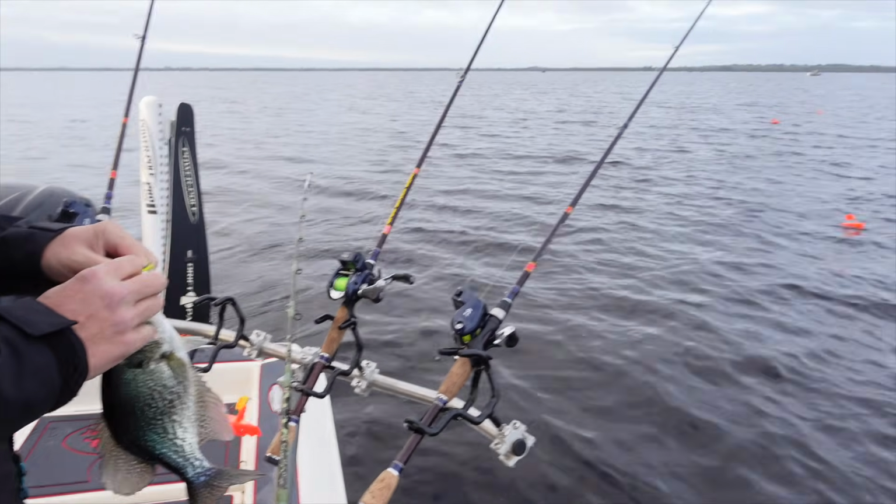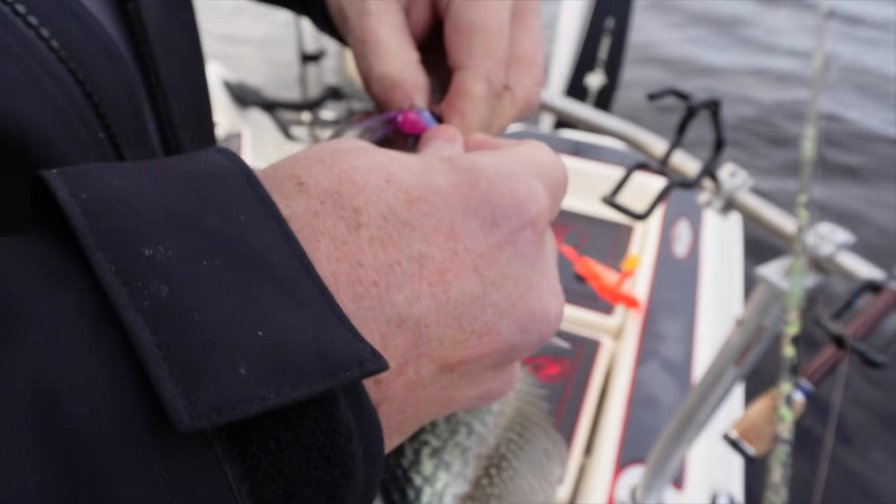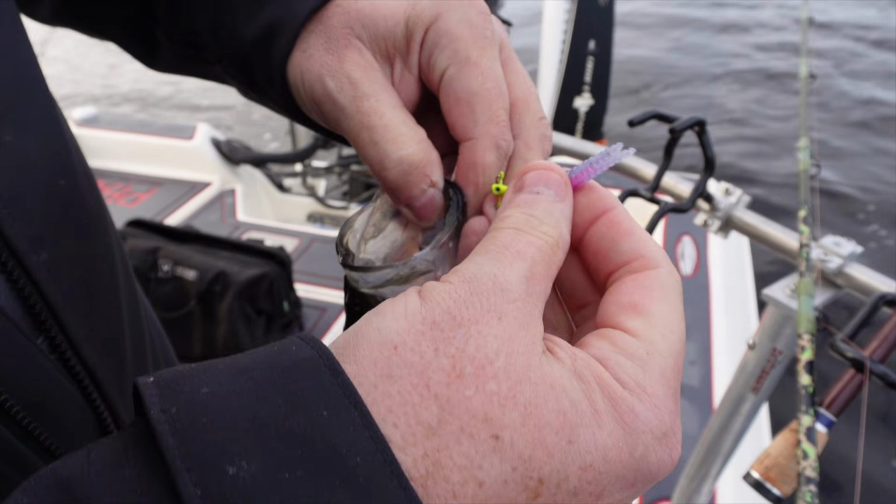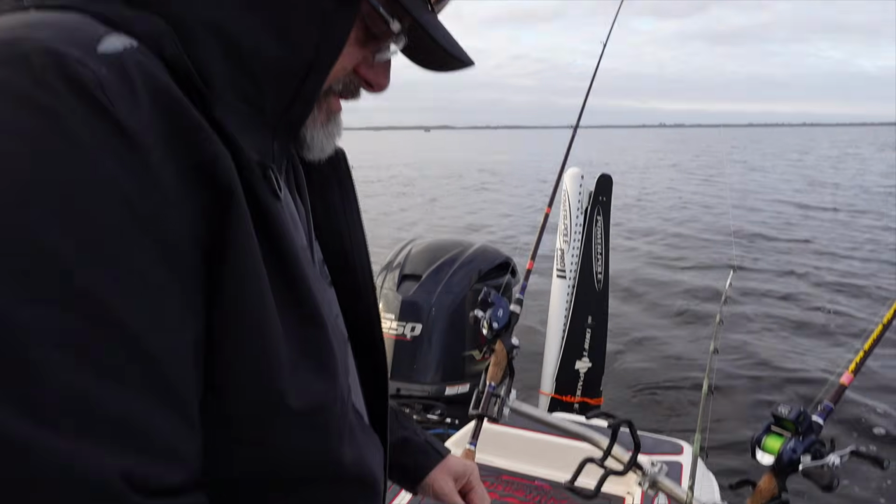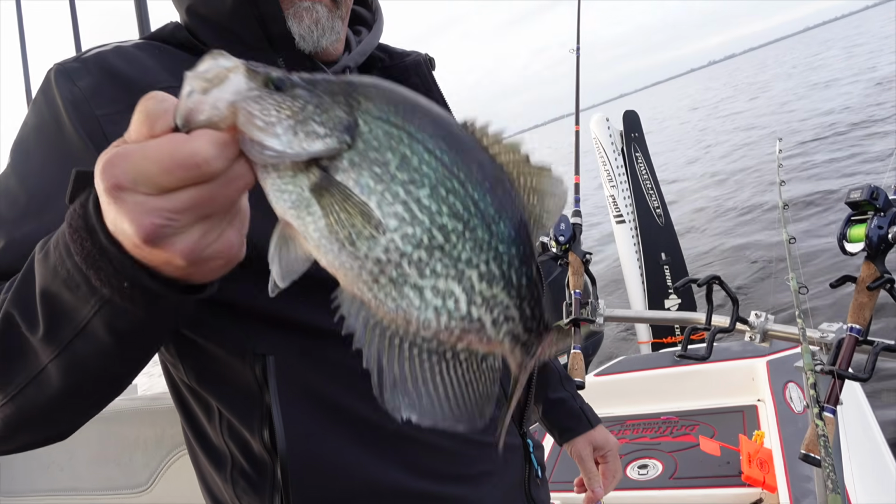Here, Kirby, that's on a Roo. Blue and pink with a Fin Spin. I love it. They're liking that pink color. I'm seeing a pattern develop. Well, yeah, that and showing up seems to be the deal. That's a nice fish. Oh man, is it ever. Stout.